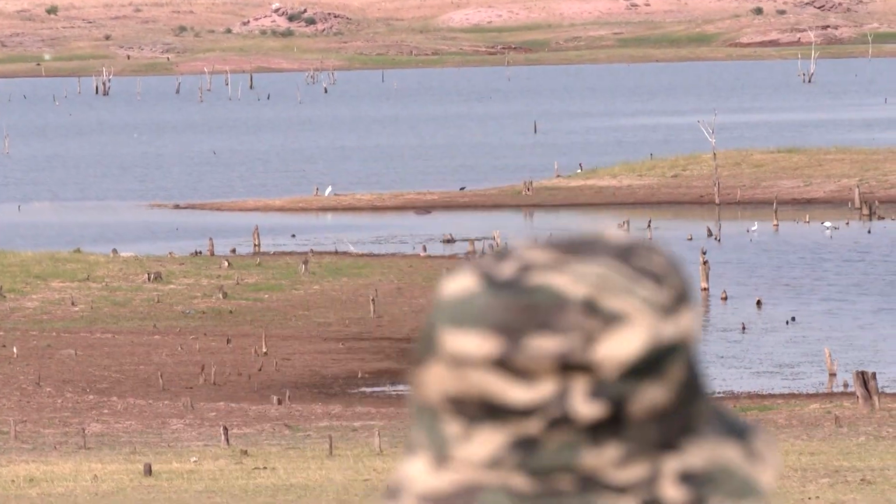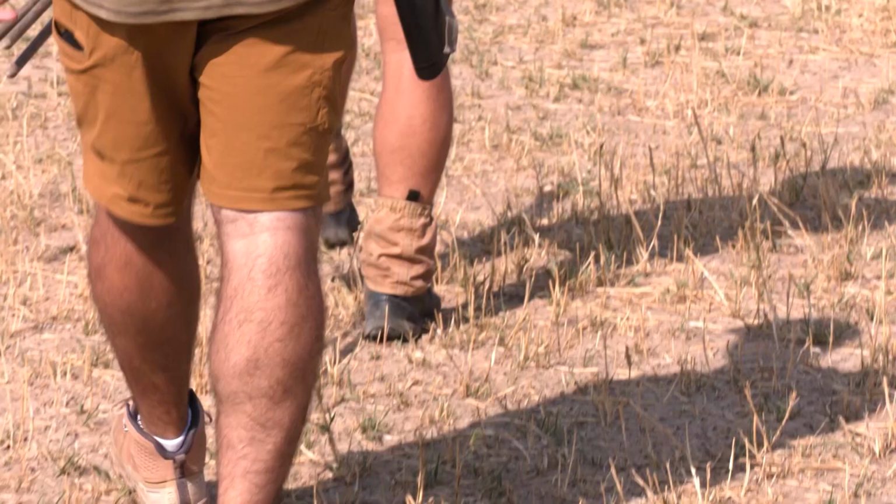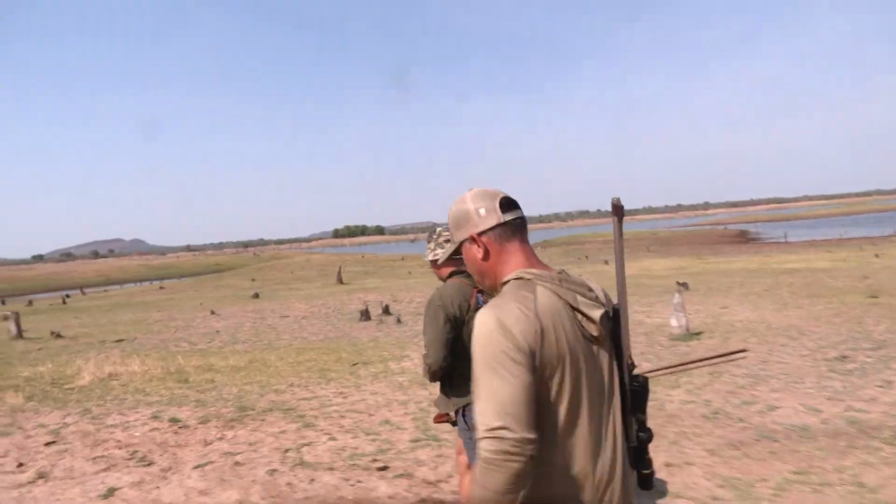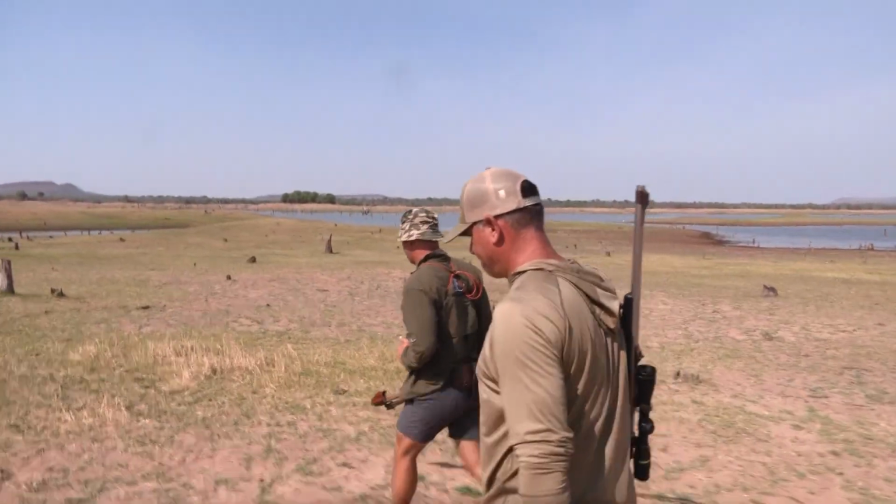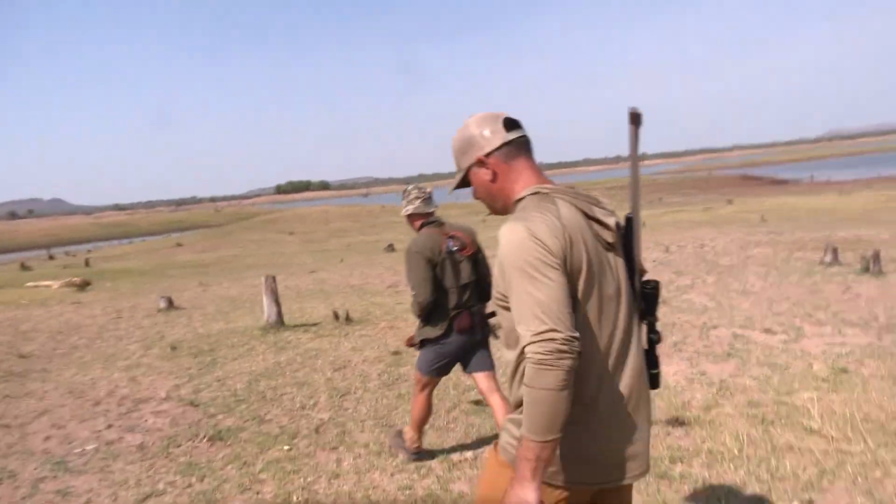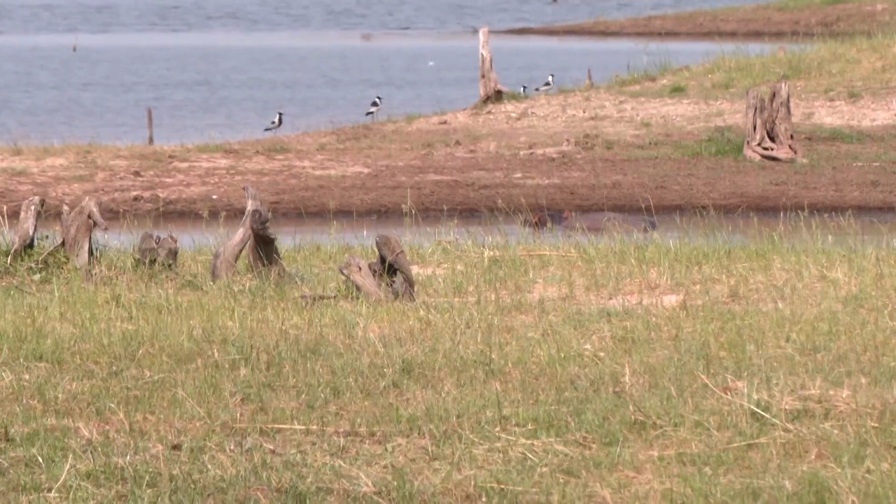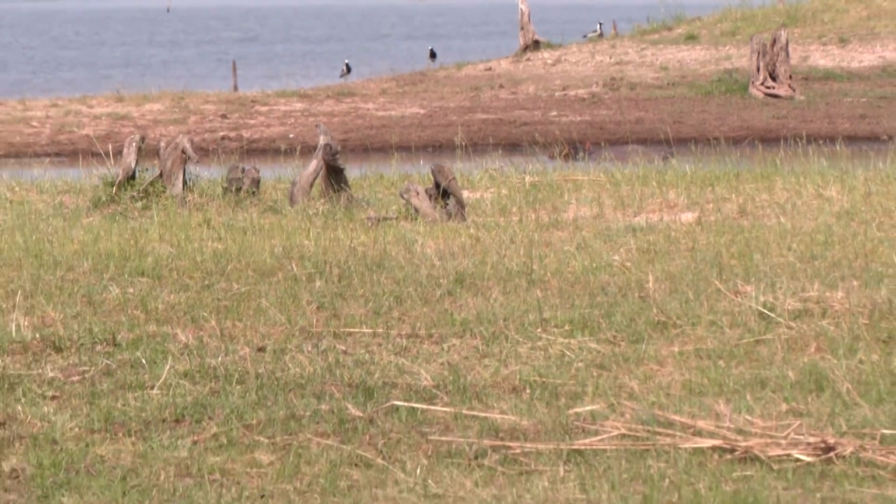We were thinking about trying to get him on land, but he's a big one and he tends to be in the water. The last 3 days he hasn't really come out. So we think he's in a really good spot to recover, good spot for the local villagers to help us take him if we're able to be successful. So we're going to load up a Swift A-frame. We're going to make a short stalk here and see if we can get ourselves a hippo.